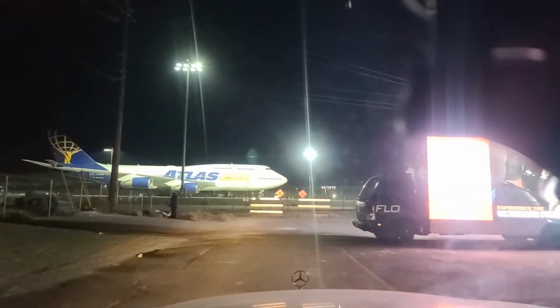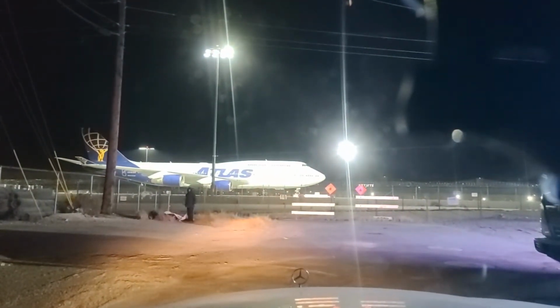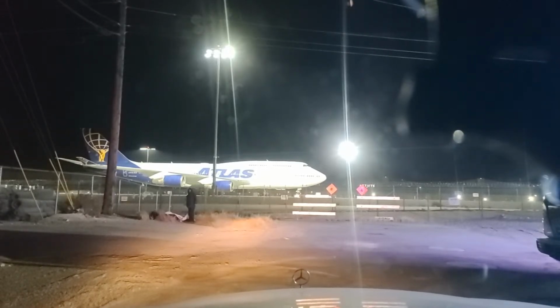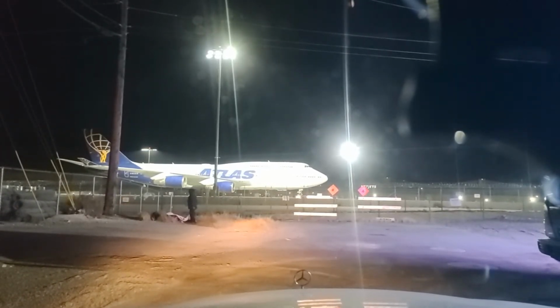I've got a billboard truck parked up here as well. Wow, that's cool. That is really cool. 747. I'm just gonna park here real quick. I want to take a quick photo because this would be a great thumbnail for the drive here this evening.